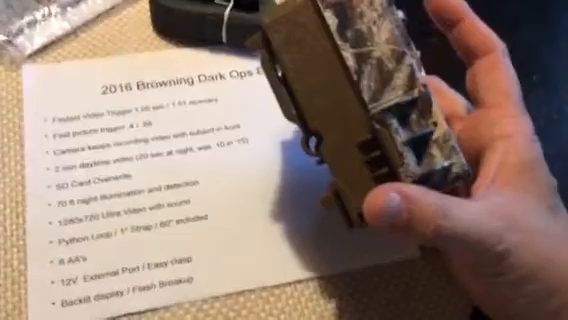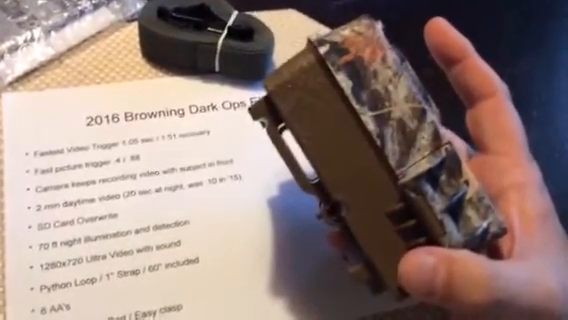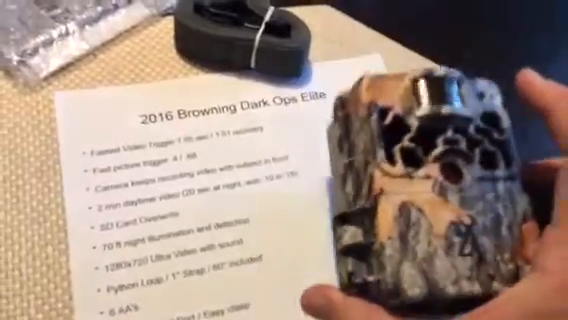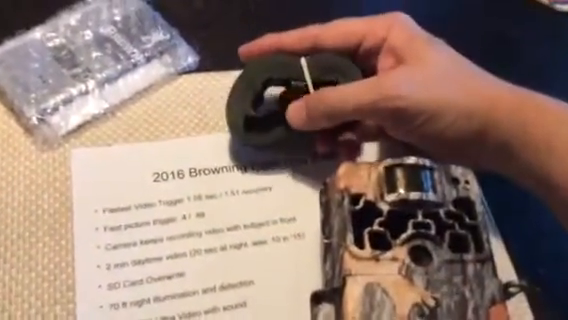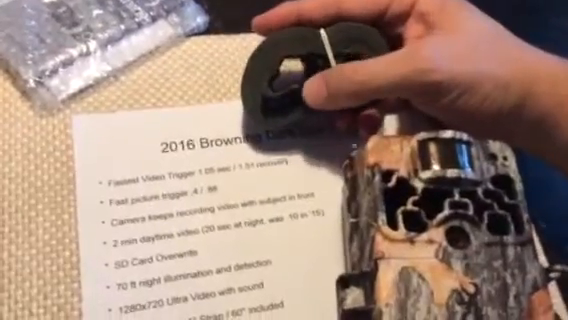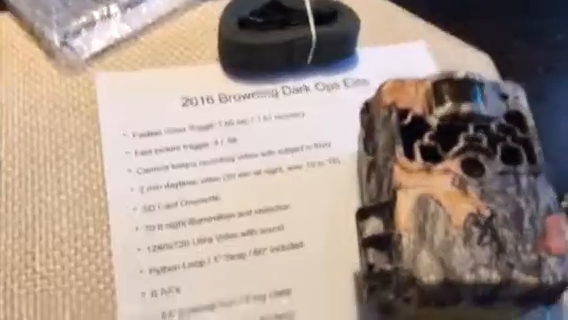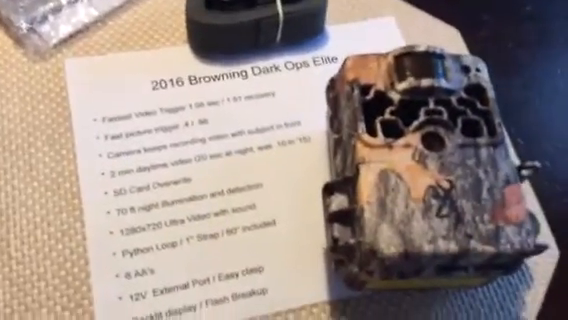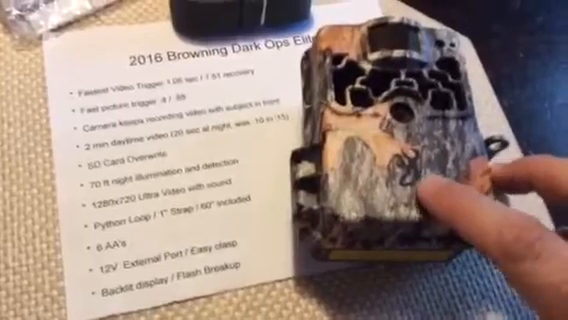On the back side of the camera, it's got spots for a Python loop. It takes up to a 1-inch strap if you want to go with the strap. The strap it comes with is real durable and has the vintage Willys MB Jeep clasps on it. It's a 60-inch strap. If the strap's too long for you, you can cut the strap down. I like the fact that it has the muted Browning Buckmark logo on the front.